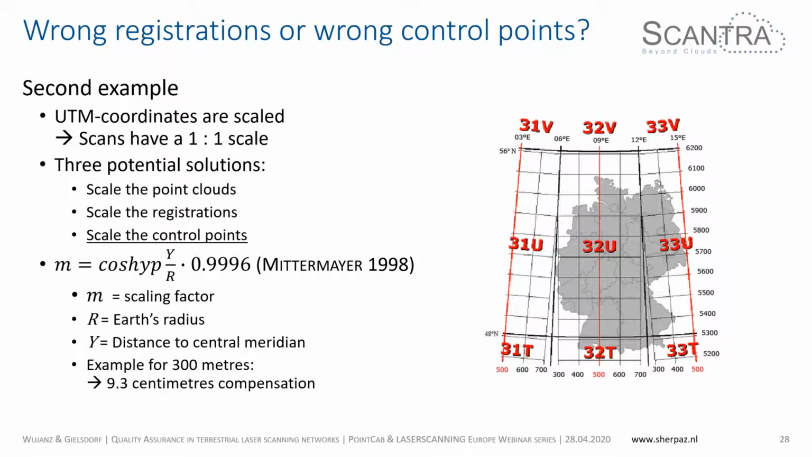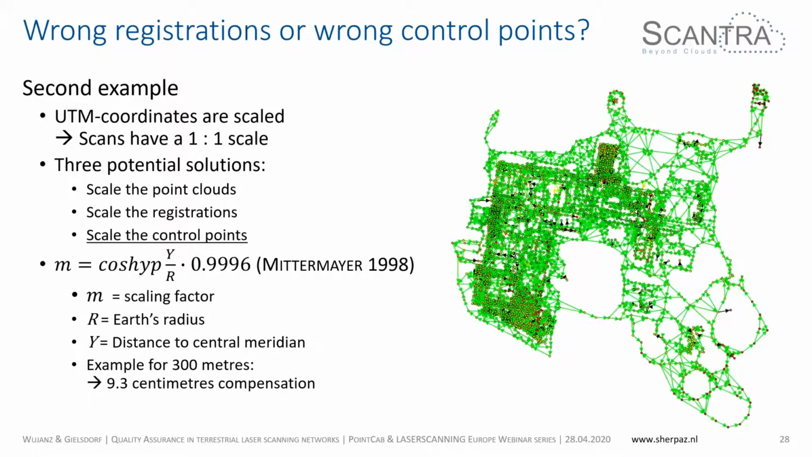You have the Earth radius, and of course, the scaling factor depends on the distance to the central meridian. In this particular case, if you look at a distance of 300 meters, we had a compensation of 9.3 centimeters, which perfectly explains the residuals that the client has seen. So we actually applied the scaling factor to the control points, and the project was saved.